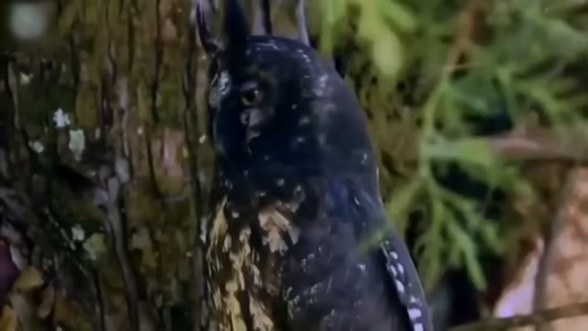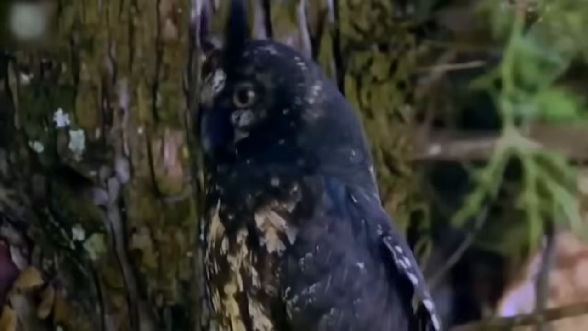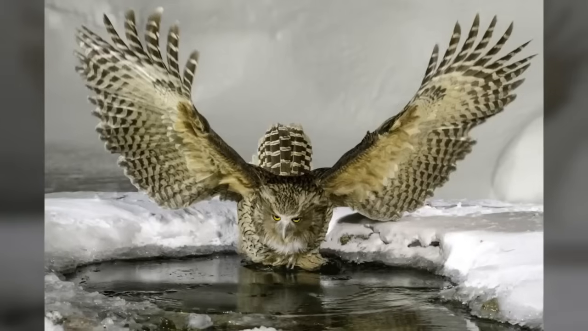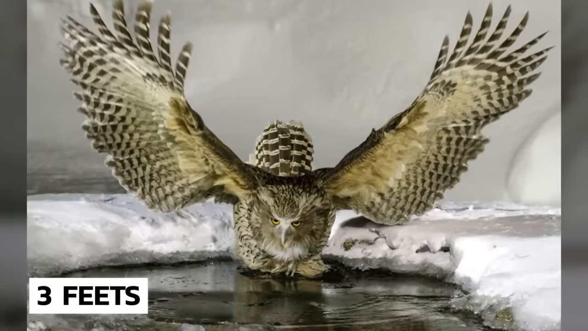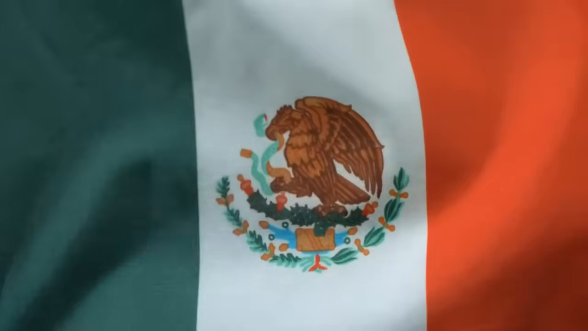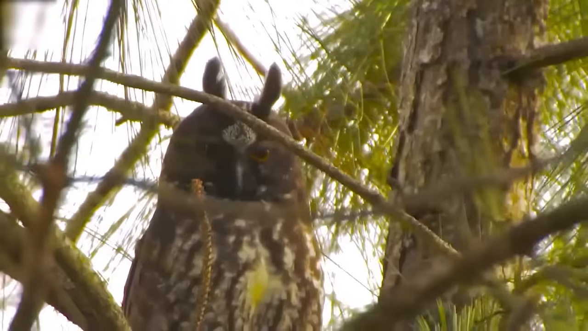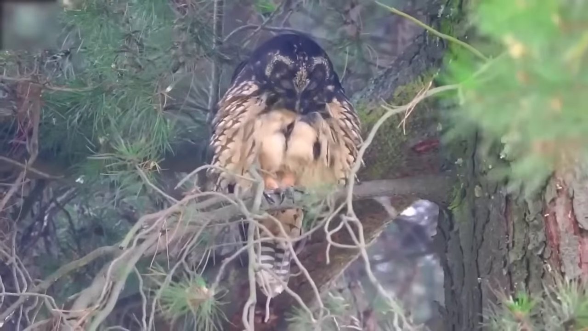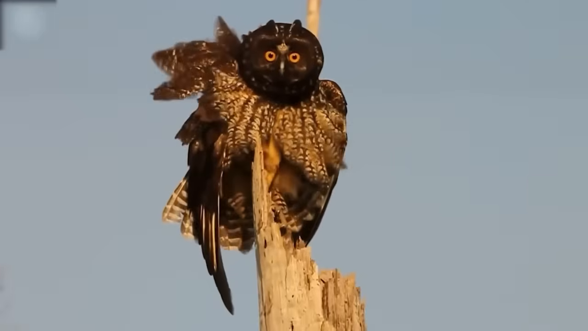The Stygian owl is a large, dark-colored bird with piercing yellow eyes that seem to glow in the night. Its wingspan can reach up to 3 feet in length, making it an imposing figure in the skies of Mexico and Central and South America. Nothing special, right? I mean, sounds just like an ordinary owl, doesn't it? Well, wait till you hear about this.